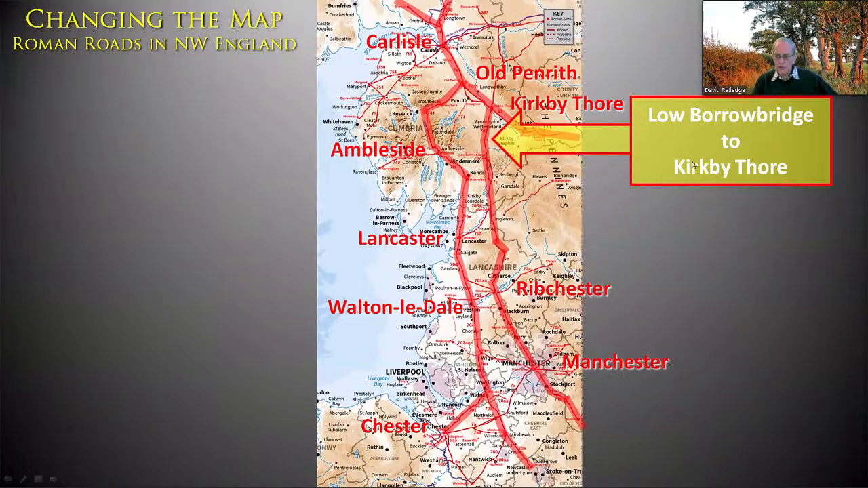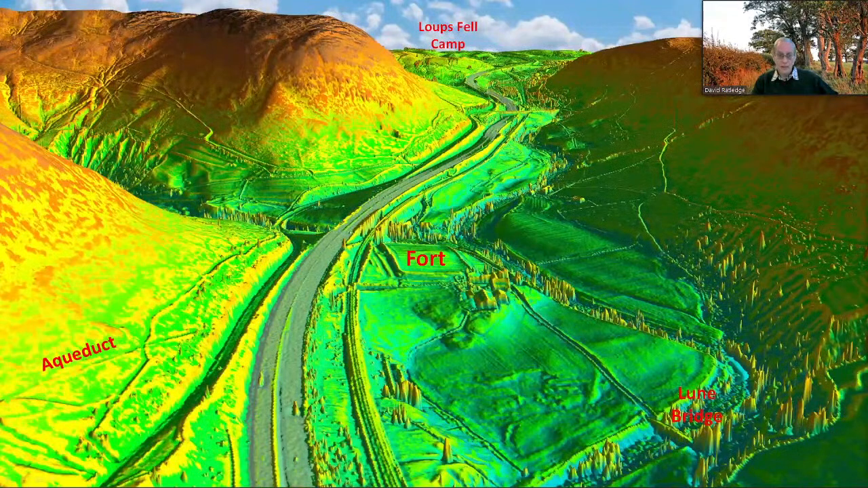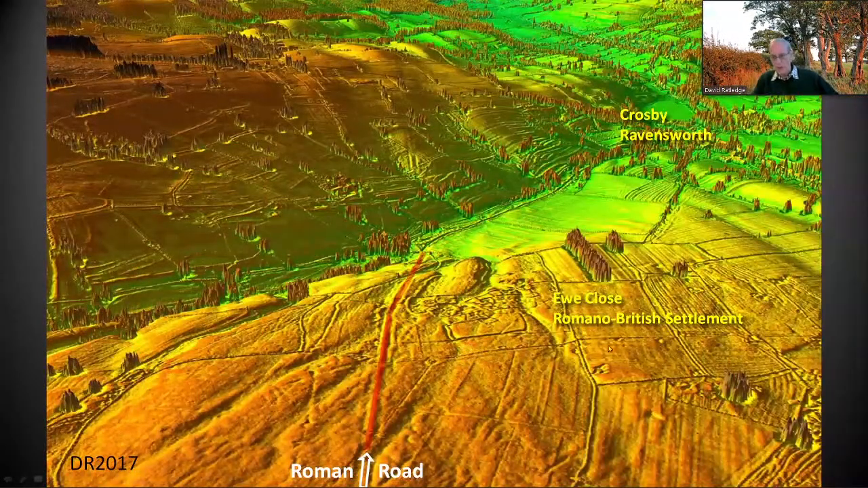So we've got to Low Borrow Bridge, and we'll see how far we can get from there. So there's the fort. The M6 has made a bit of a mess of it, with the aqueduct road coming in. And another colleague, from Brigantia again, found the camp up there, and there's our road going through it. So it goes over the hills again and drops down to Crosby Ravensworth. This Romano-British settlement here shows it very, very clearly. And here's our road coming in.